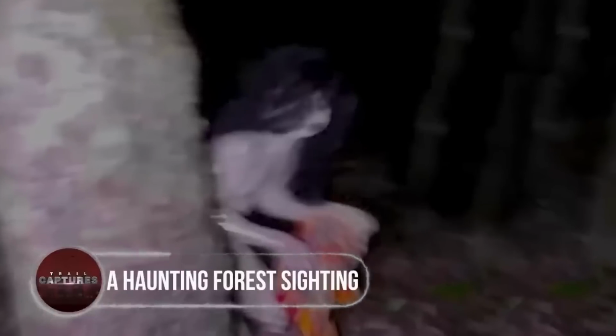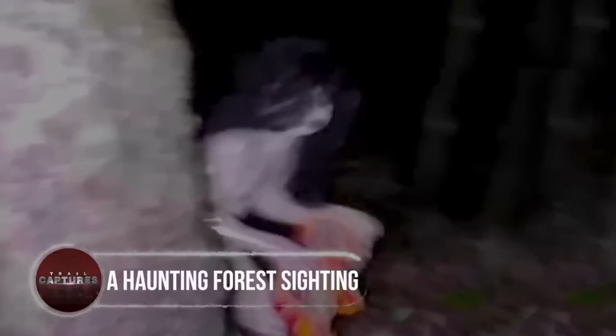A haunting forest sighting. Lost in the depths of a New Zealand forest, a traveler had captured an eerie zombie-like cry that echoed through the night. Drawn to the source of the sound, he encountered an otherworldly being unlike anything he'd seen before.